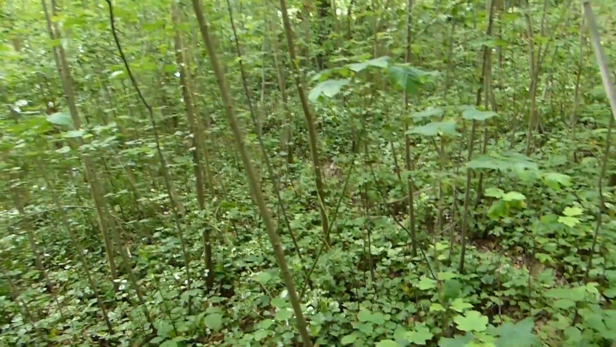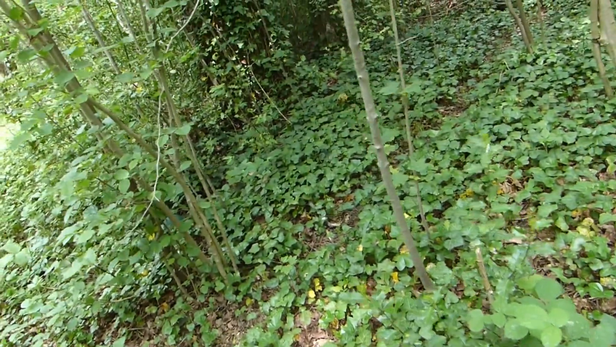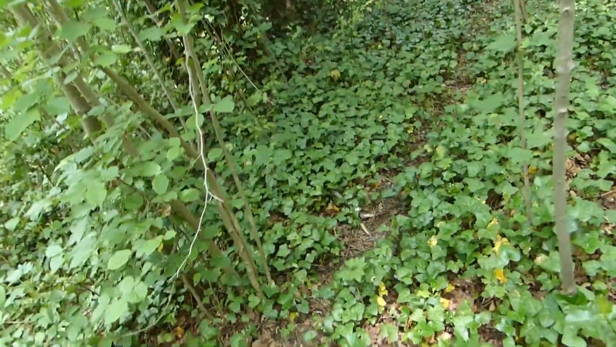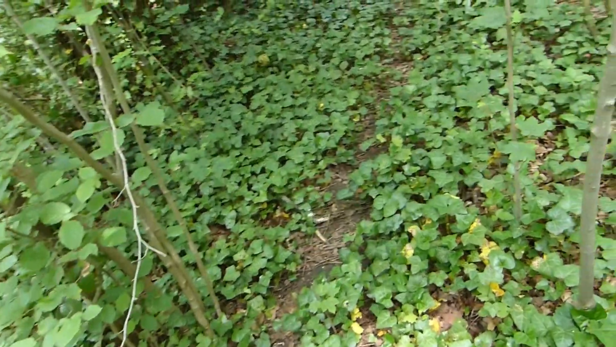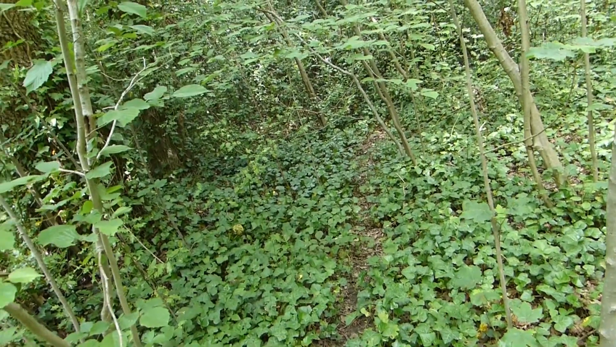So here is another track that I suspect is probably being used by the badgers. You can see this is the walking path for humans, and then up here, all the way cut through the bank, is this much smaller path. So this is where I reckon I'm going to set up the next camera.